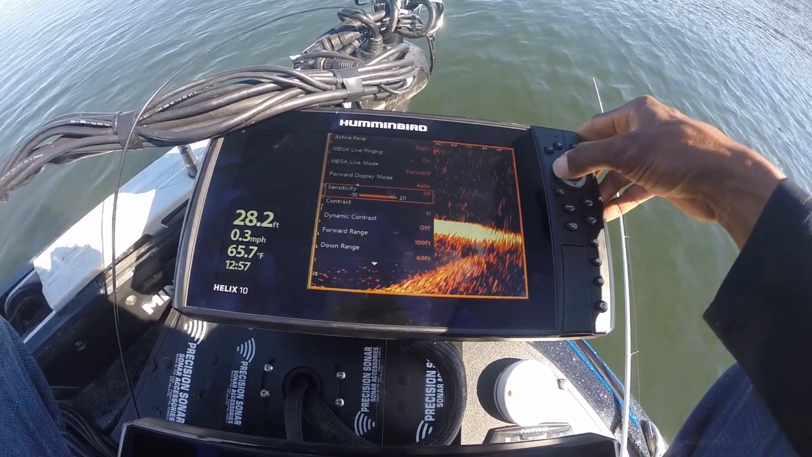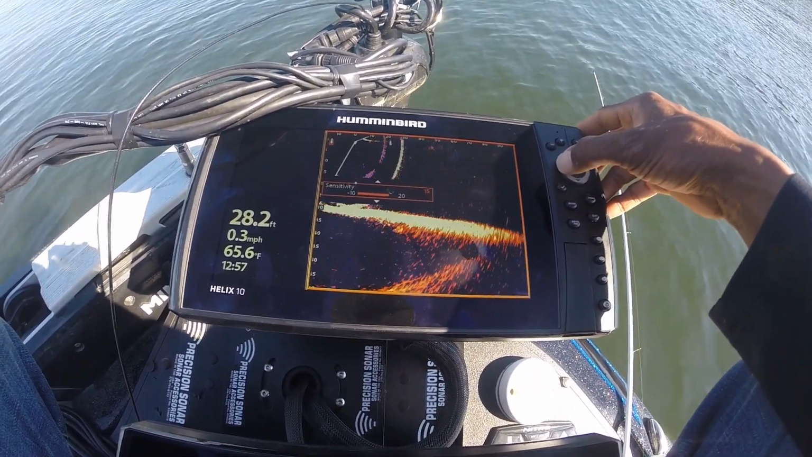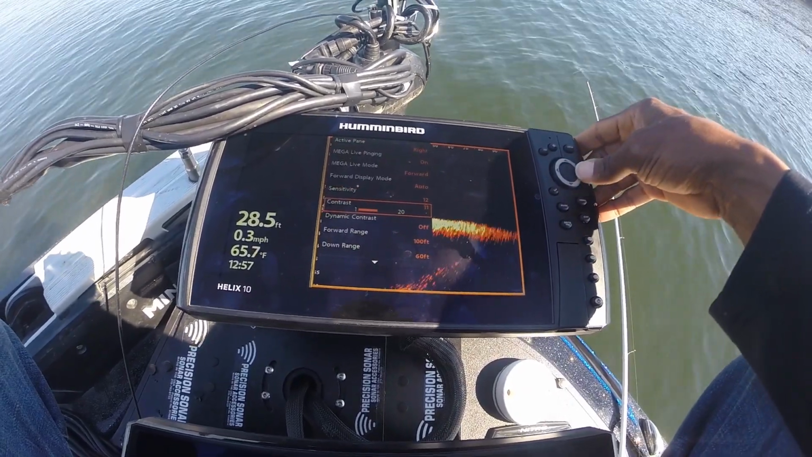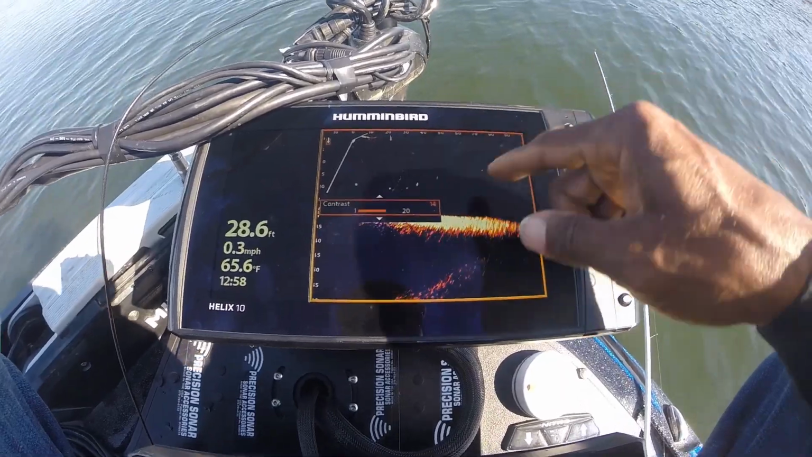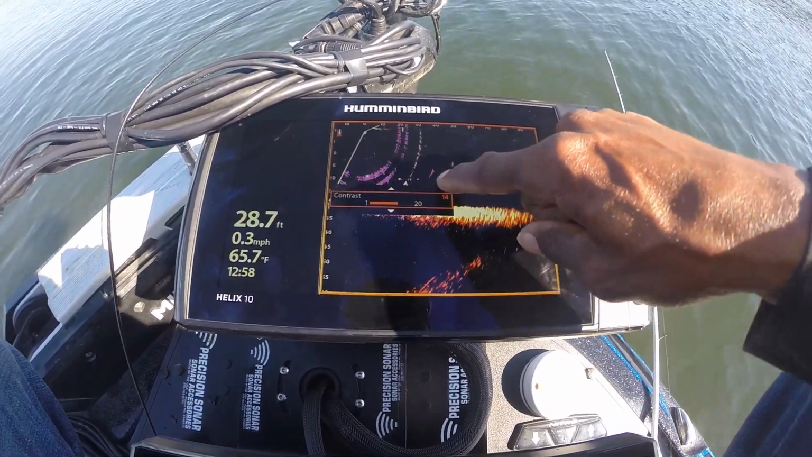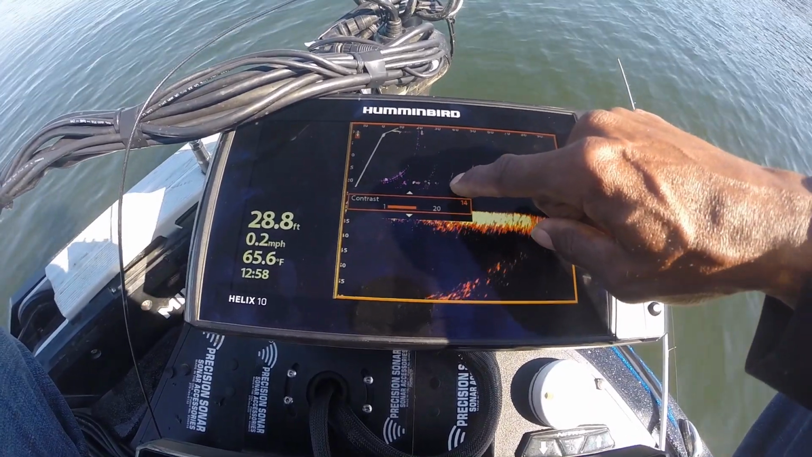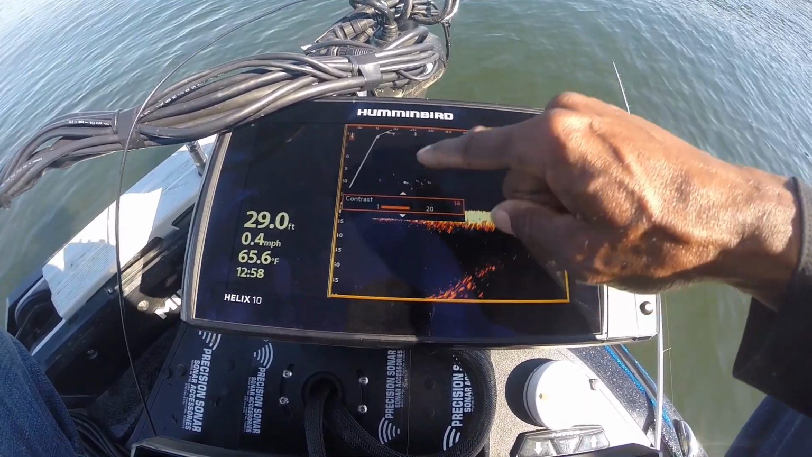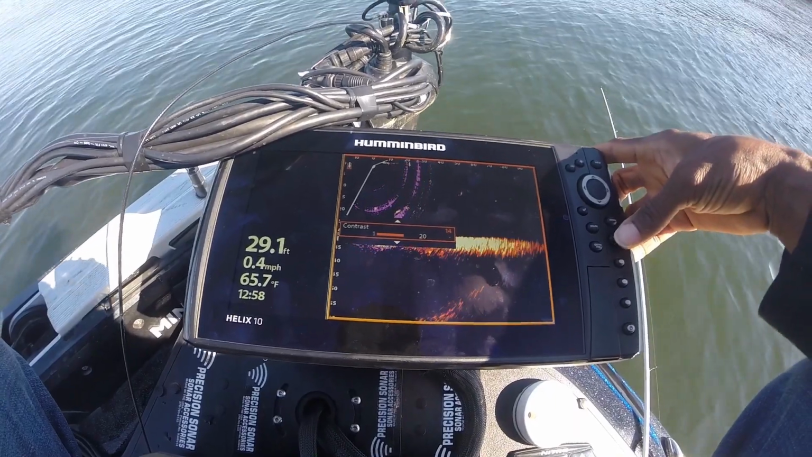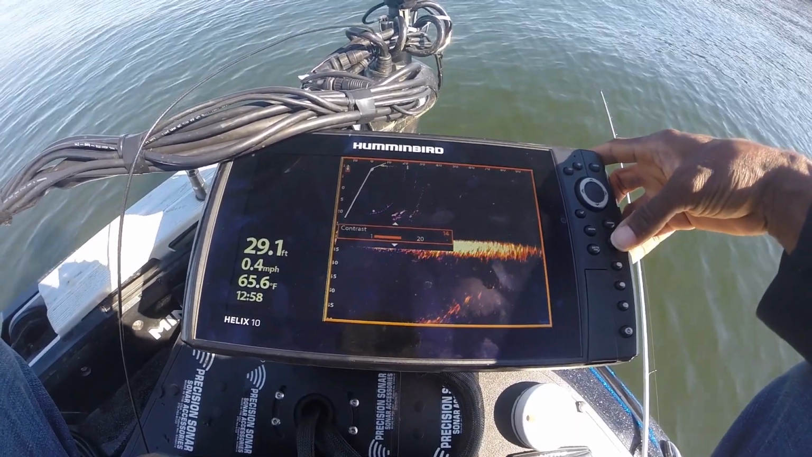Let's start off with the sensitivity. So we'll kick that down until it clears up. All right, then we'll go back to the contrast, kick it back up, and you can see those fish. They're showing up real bright and clear. And like I said, I use that persistence mode so I can see the trail of which direction they're heading and everything. So this looks to be working out pretty good, guys.